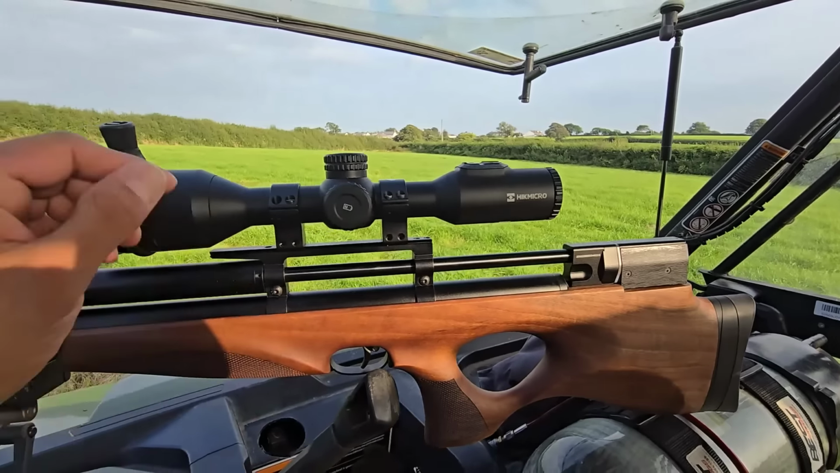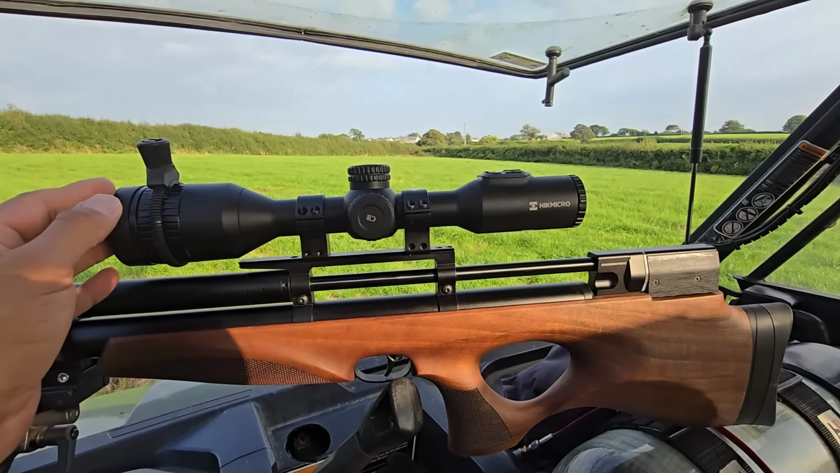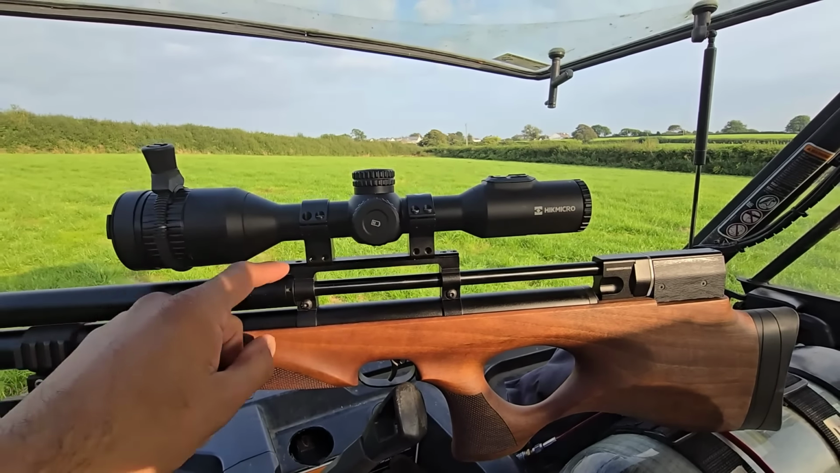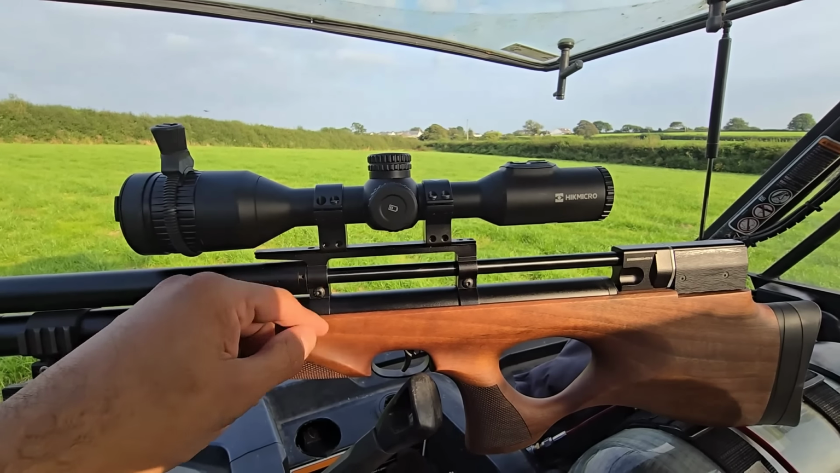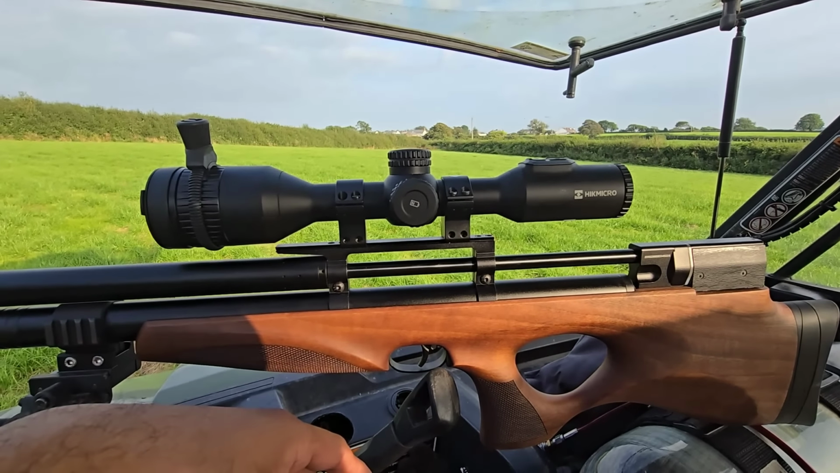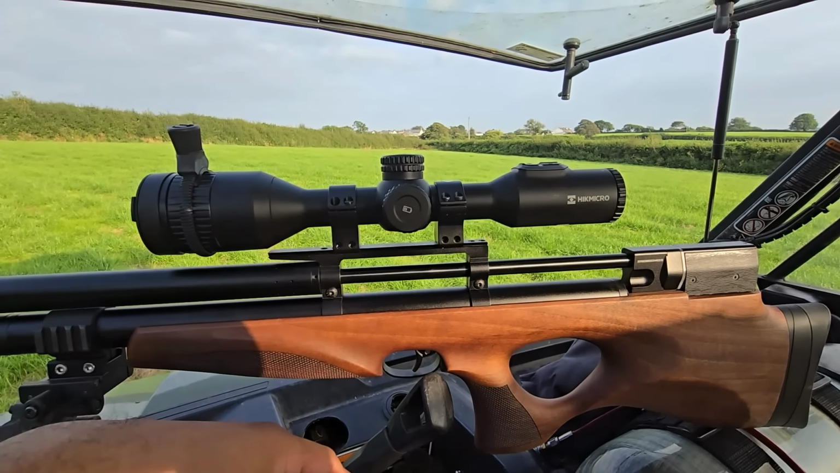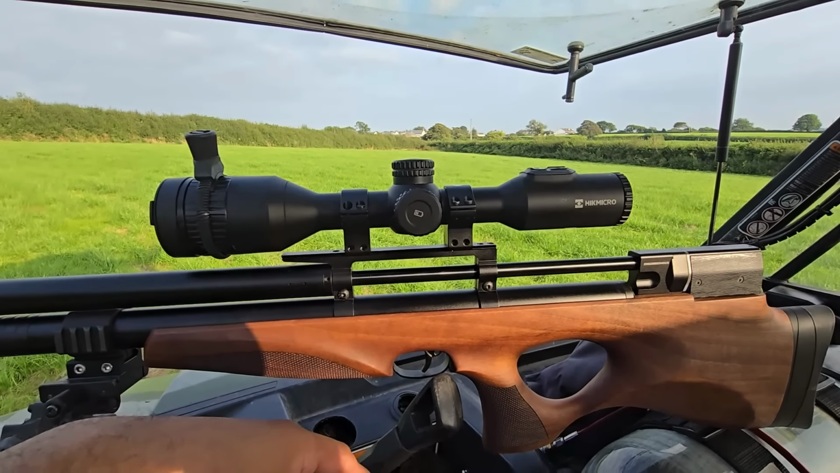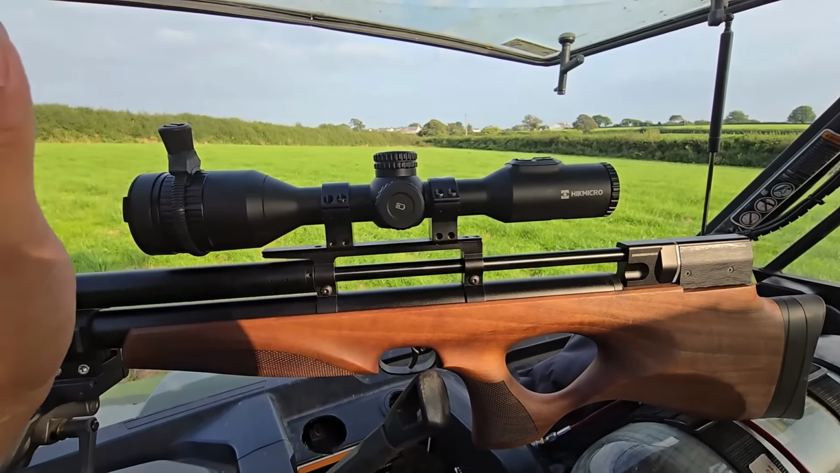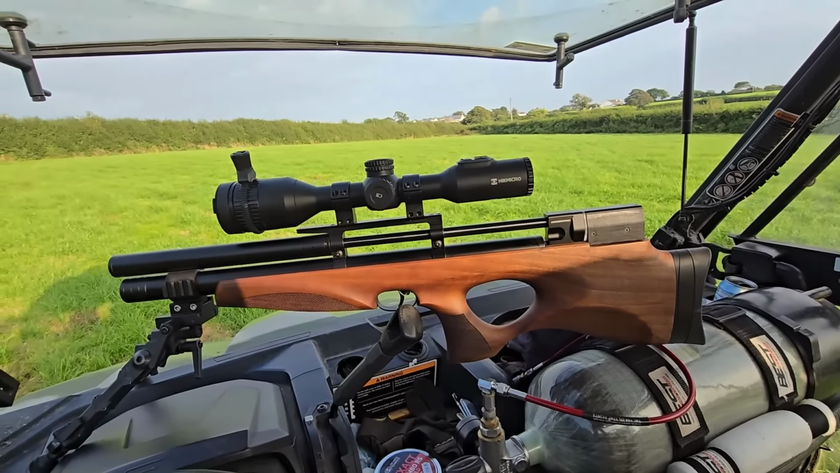Maybe another thing I'd like to see on this sort of air rifle, though it's not a given that it needs to be, is to change this for a pick rail. But to be honest, it's sub 12. I know they're available in FAC high power, but it's sub 12, and that rail is good enough for me. I don't have to worry about any MOA or anything like that. It just does what I need it to do. So great, that's the end of this review.